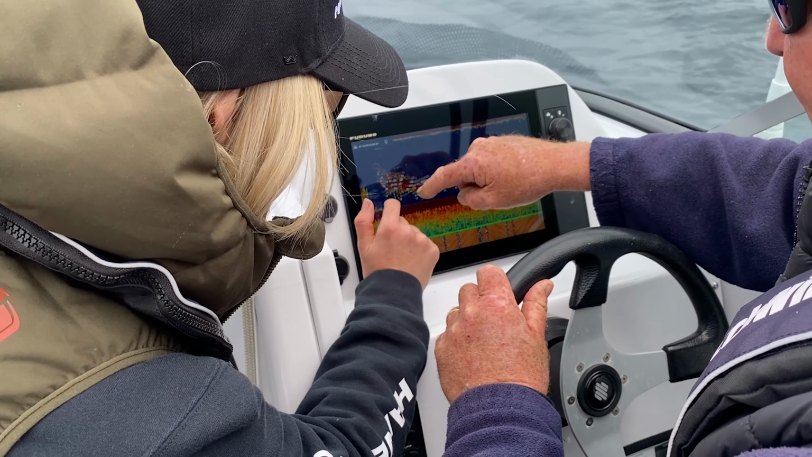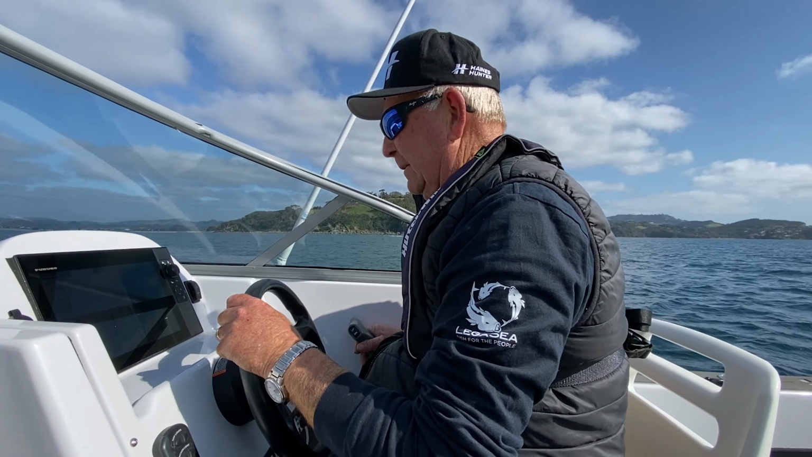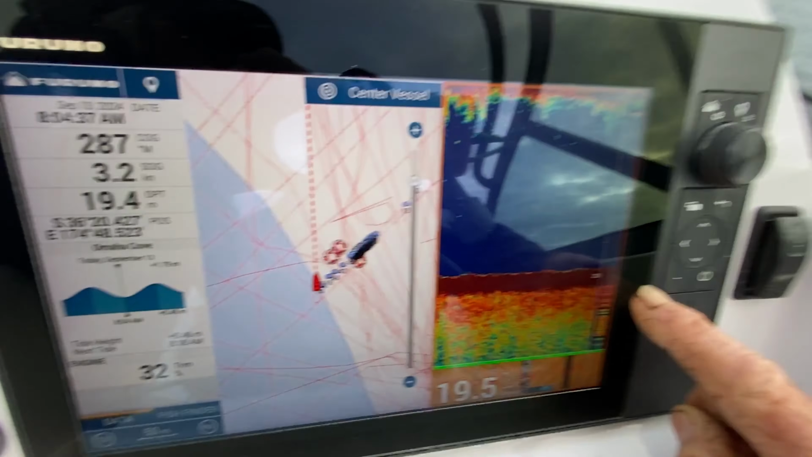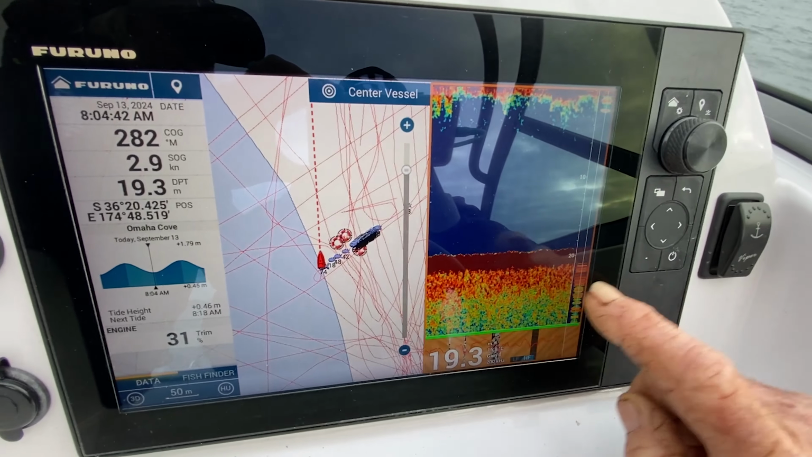Then we're obviously looking at our sounder, and it's understanding what you're seeing. Unfortunately, the average person that doesn't get out on the water a lot doesn't get to know what they're actually looking at. So what we're going to be doing is explaining and showing you my screen on my sounder, exactly what's going on. What type of bottom?